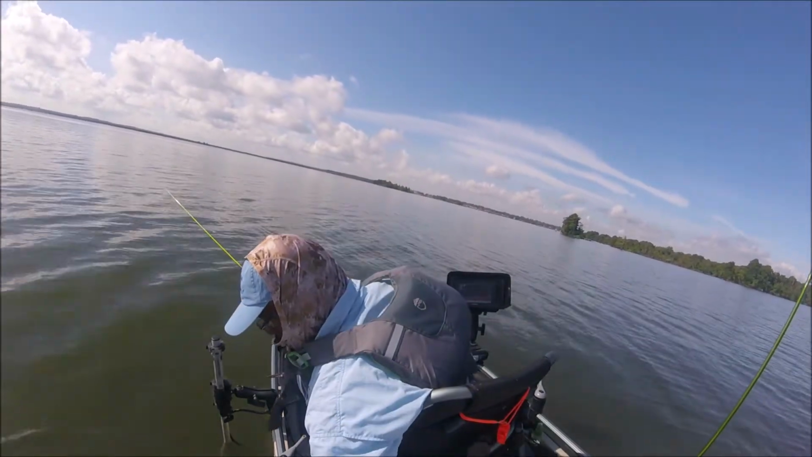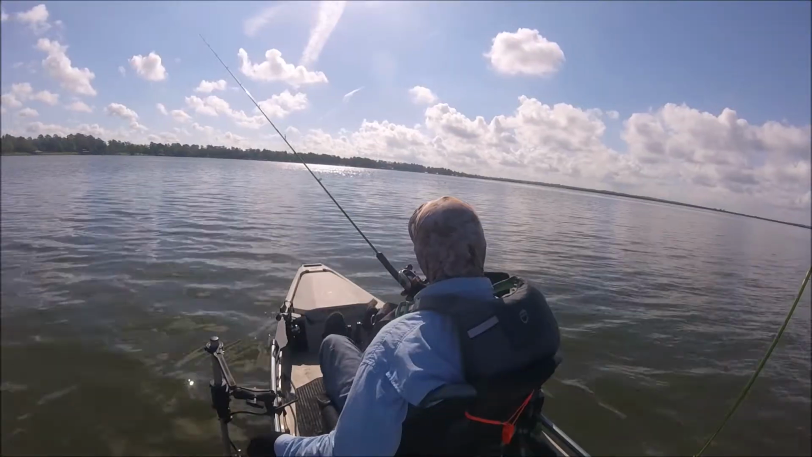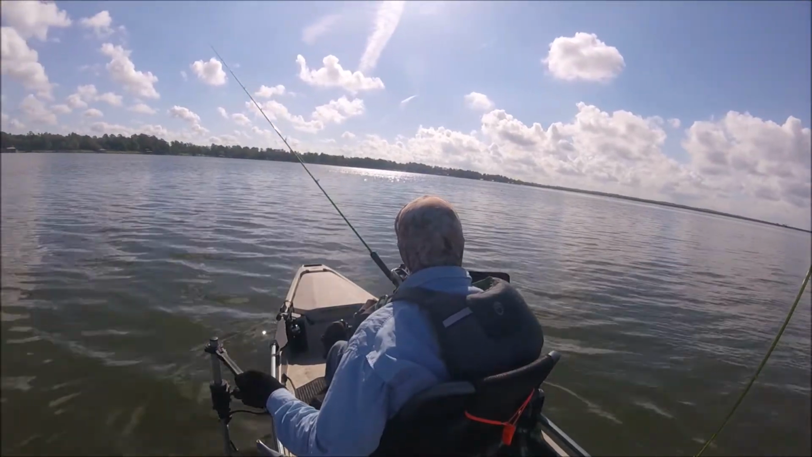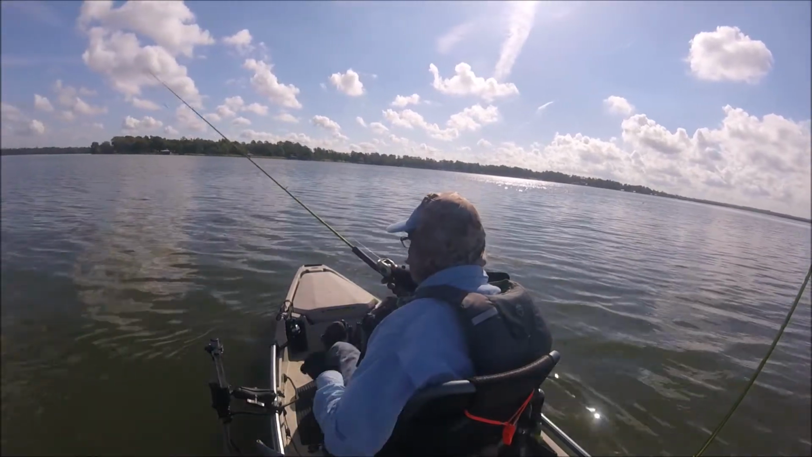Letting them bleed out. Trying to get on right here. So now I got to locate where they at, because they're on them by themselves. Just weird.